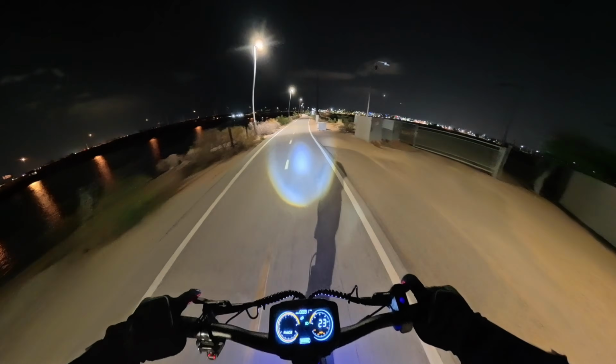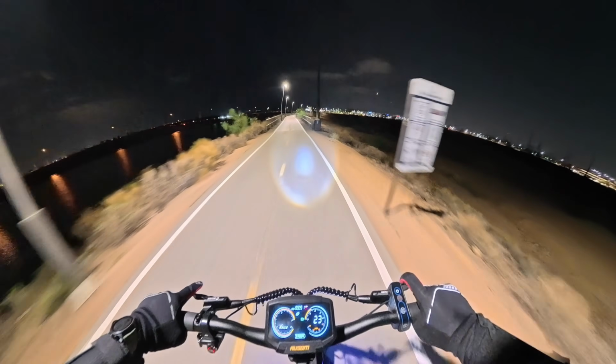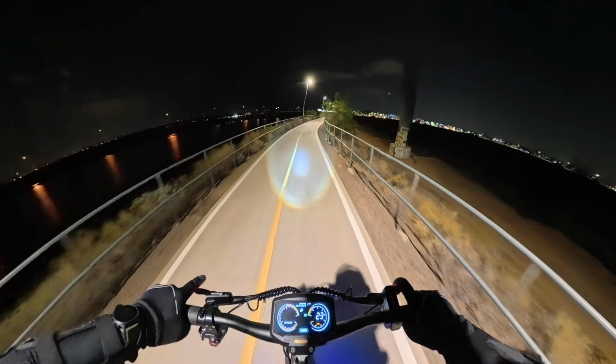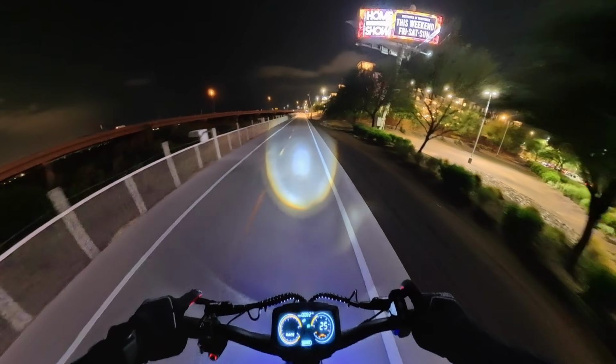I think the DT2 Pro right now retails for like $1,199. And for that you get a right around 40-mile-an-hour scooter that gets excellent range, has beautiful lighting, and has got 2,900 watts of power. I mean, that's fantastic.